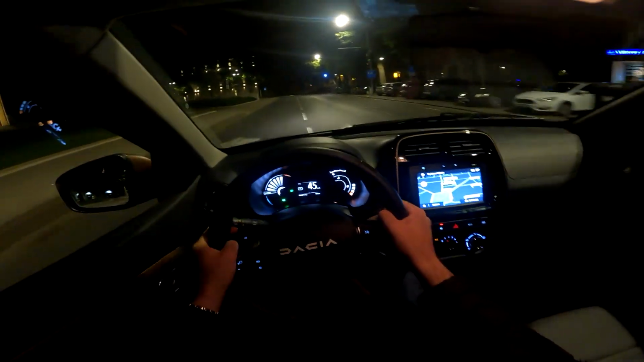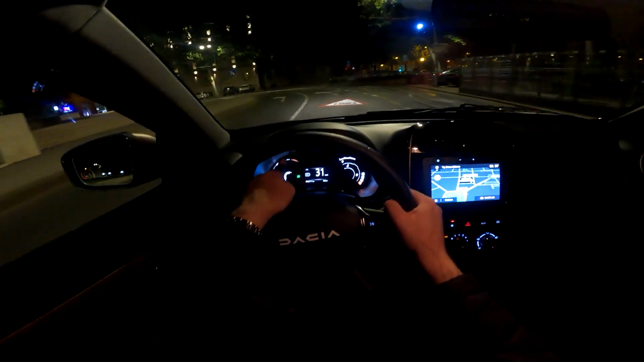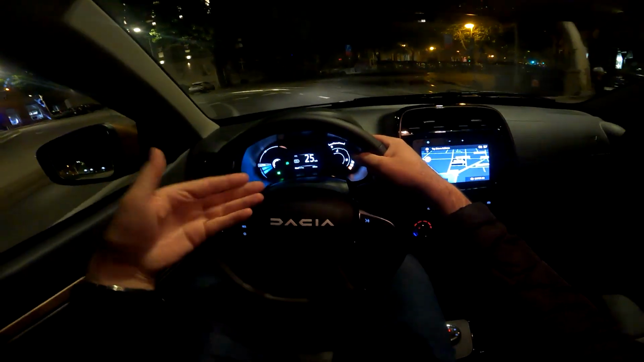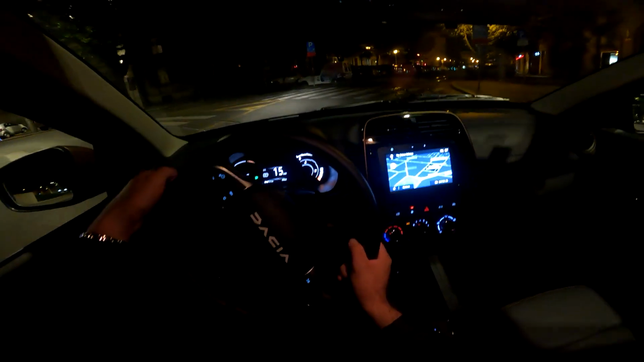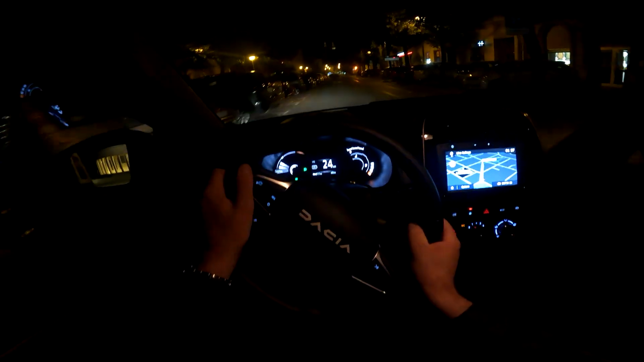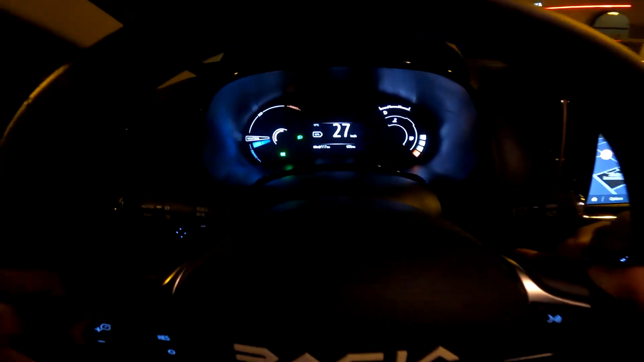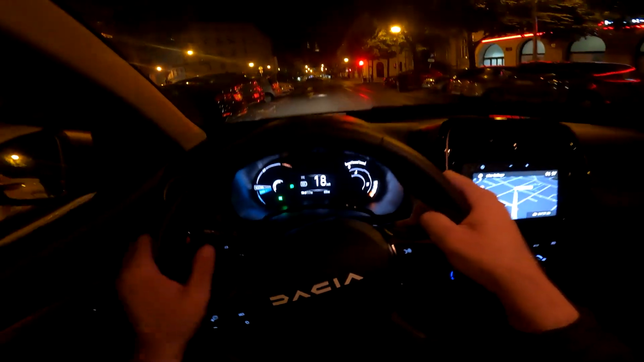There we go, this is the map view. And you see when we push the throttle, then you have the animation here. Now release the throttle and you have the charge display. Of course, some recuperation of energy. There we go, I just released the throttle and now you see here charge.